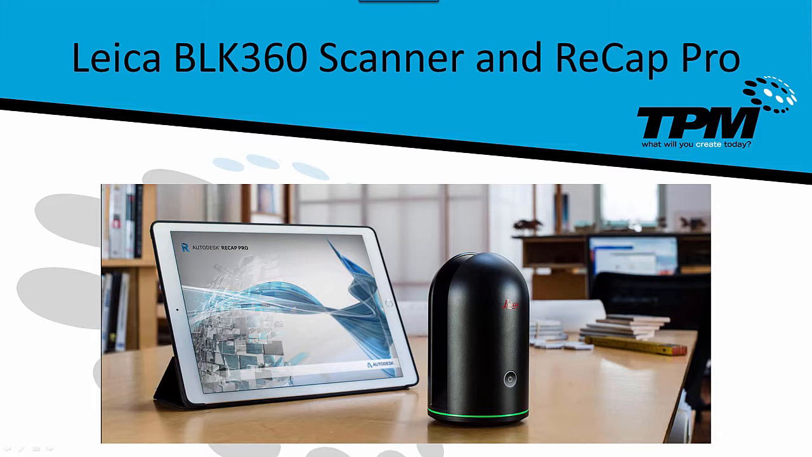As you can tell by this picture, the Leica BLK360 is a small, lightweight, easy to transport, but rugged scanner, and we will be controlling it through Wi-Fi connection and an iPad Pro using the Recap Pro app. So let's take a look at some of the specifications of the BLK360.